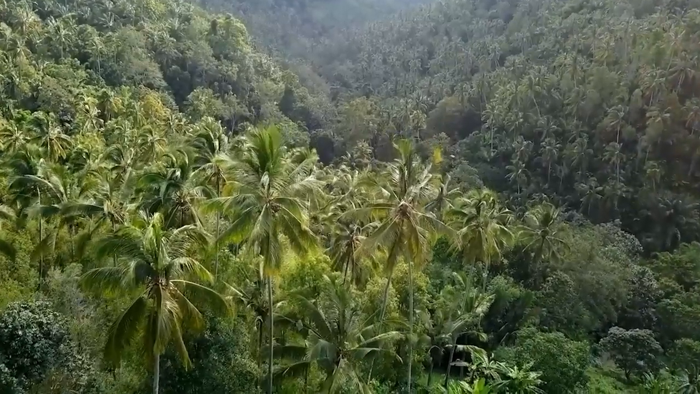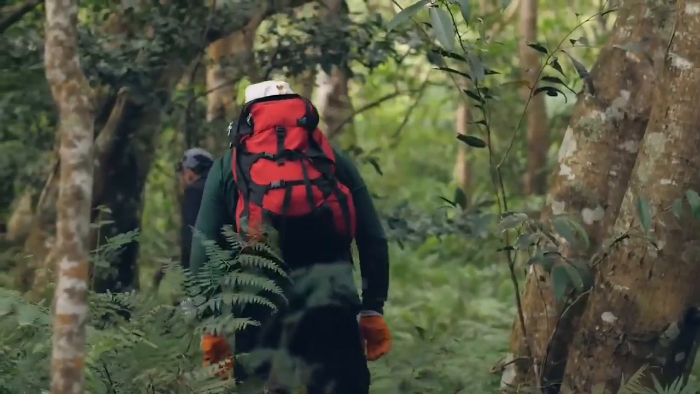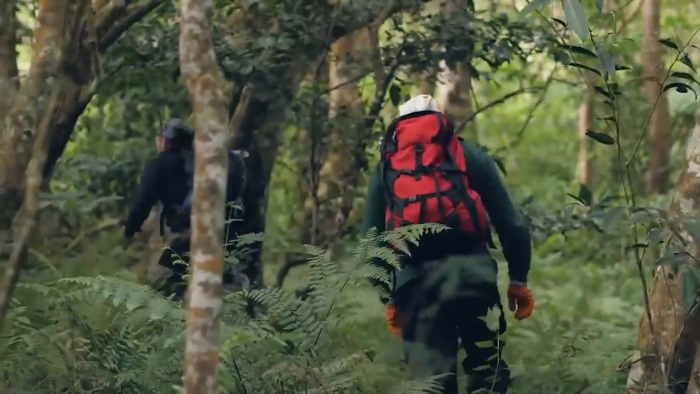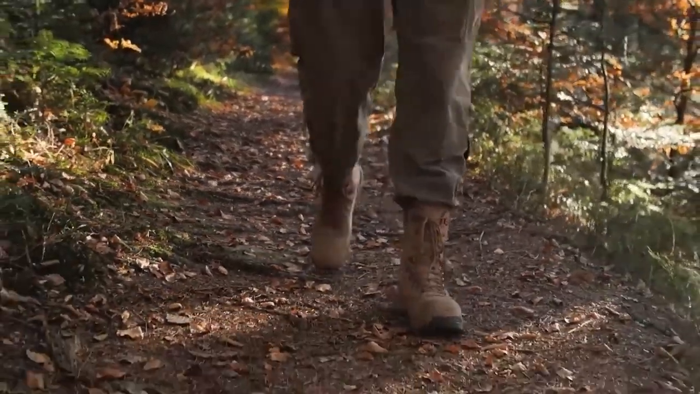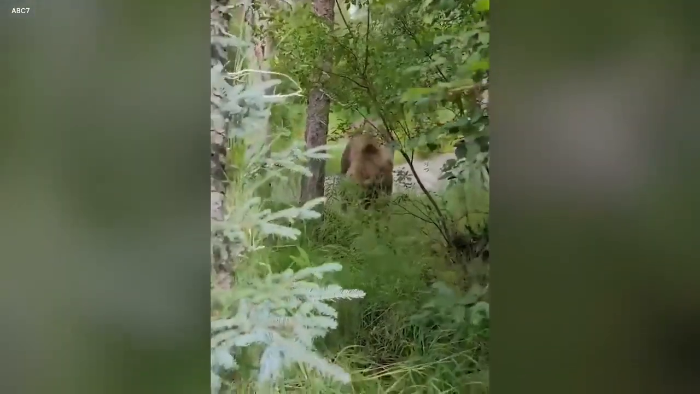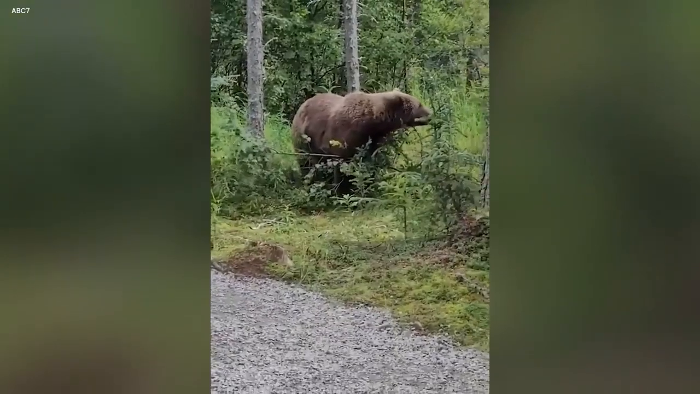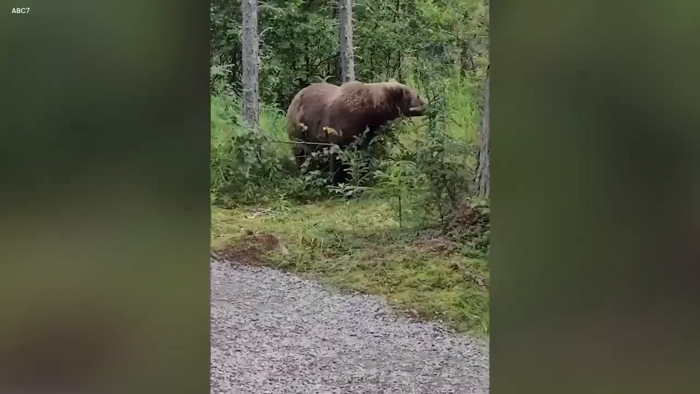Once in a big wild jungle, two friends decided to explore. They walked among tall trees and twisted vines, feeling excited about what was ahead. As they went further, they heard a noise in the bushes. Suddenly, a huge bear came out, its fur shining in the sunlight. The hikers got really scared and stood still. The bear was more curious than mean.